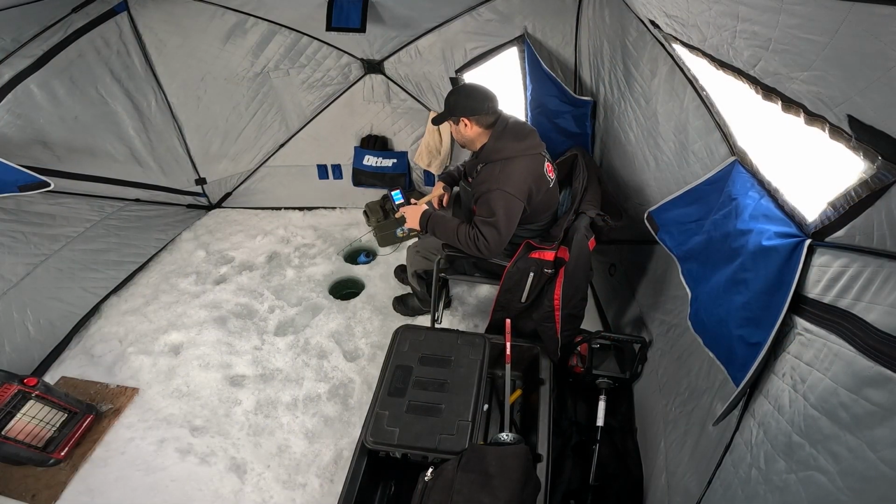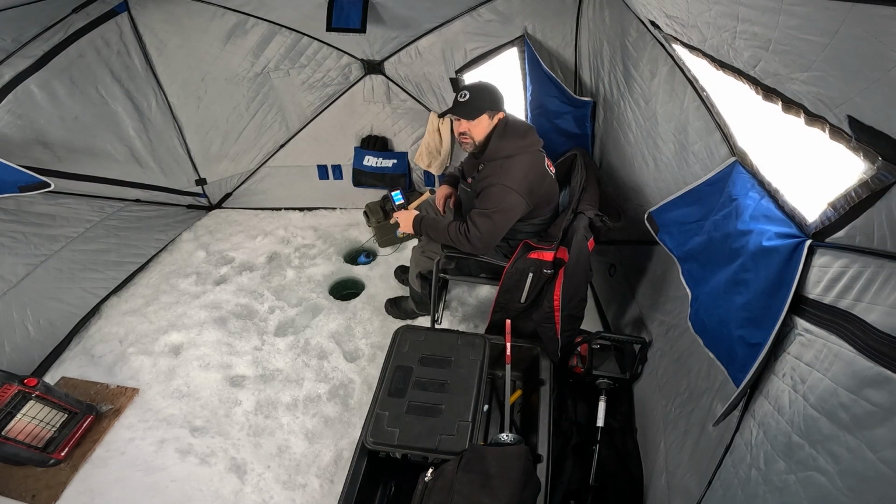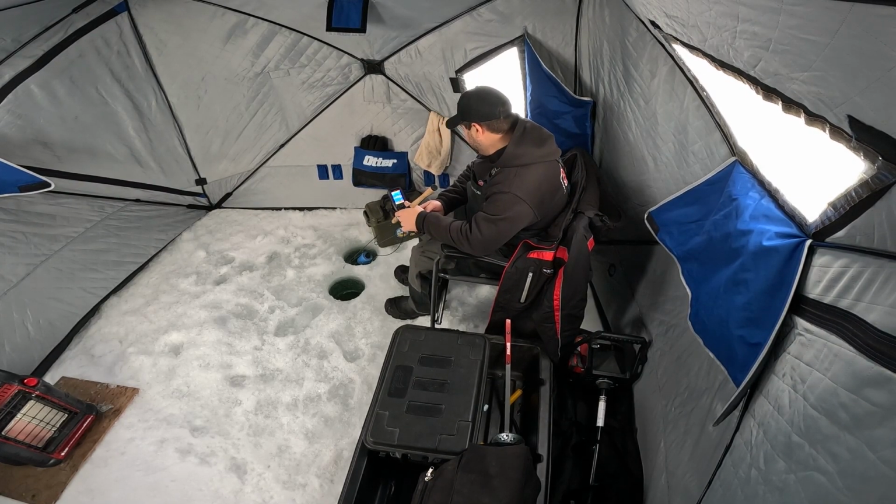There's a fish. Oh, I've got two fish in there. Usually when you have a school of fish, they'll usually compete with each other. Just kind of came out of nowhere.